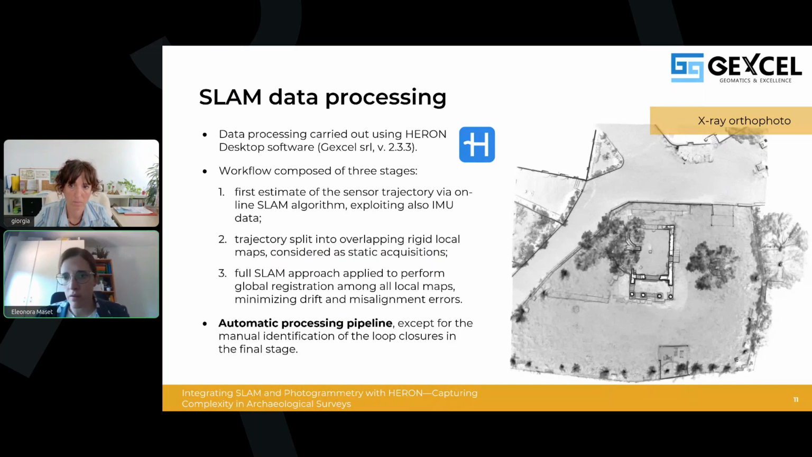So the workflow is largely automatic, except in some cases for the final step where loop closures may need to be manually identified. Here on the right, you can see one of the outputs of the HERON survey, that is an X-ray orthophoto that allows us to appreciate the completeness of the final point cloud obtained with this HERON device for the whole site.